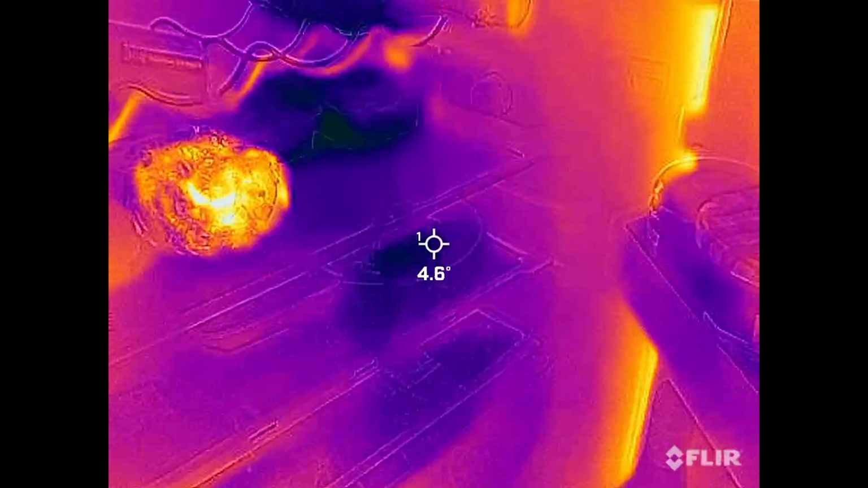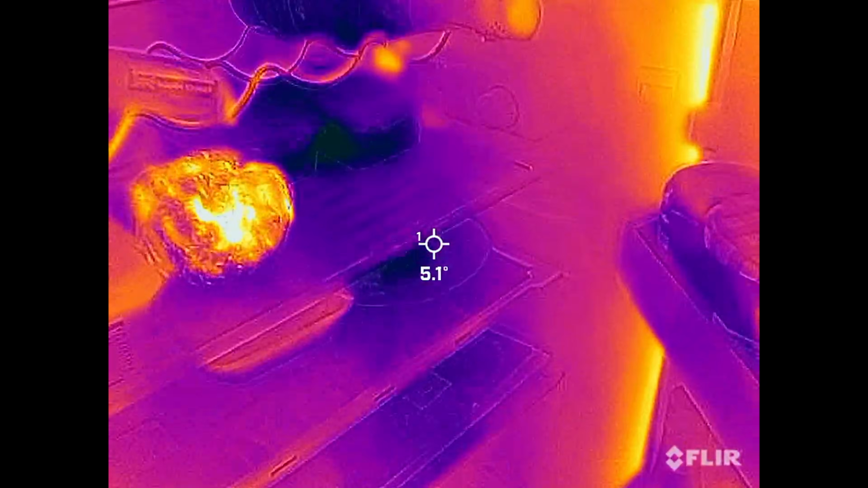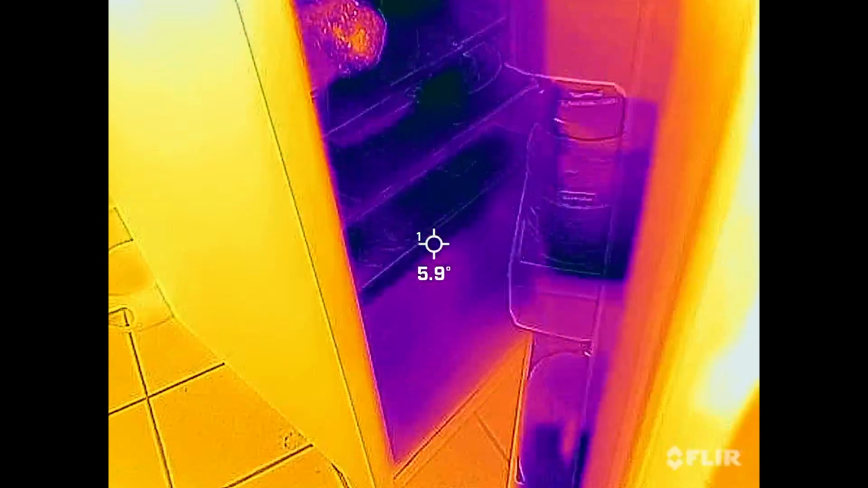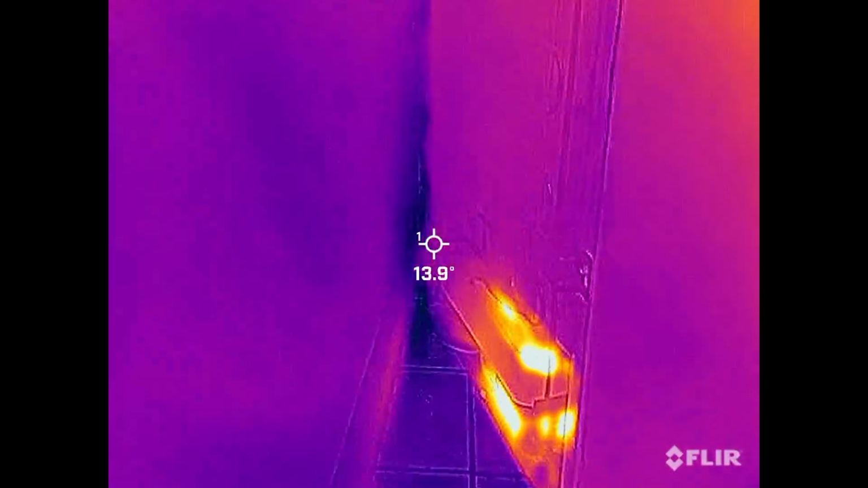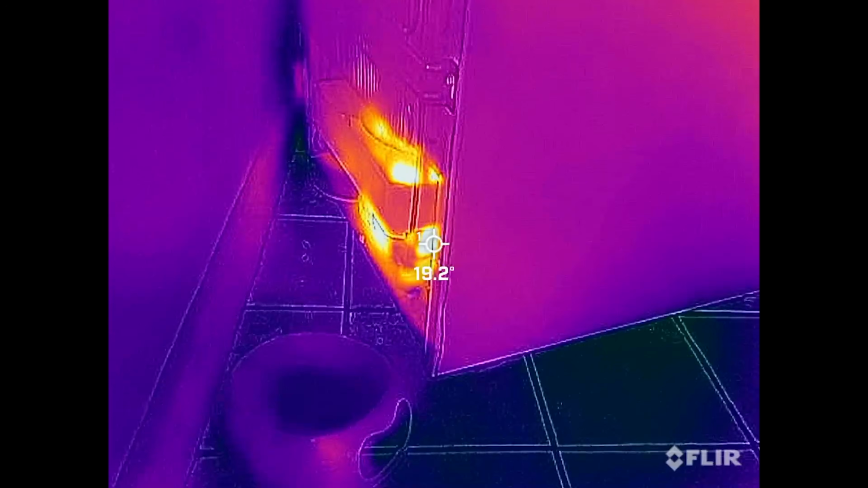In fact, as you can see from my footage, the inside of my fridge is cold and the outside of my fridge is warm, and where the compressor is, it's very warm as it expels that excess heat. Now, heat pumps are fridges, but they work in reverse, and just like your fridge, they'll keep the inside at the opposite temperature to the outside. So yes, they are fridges, but fridges do their job.